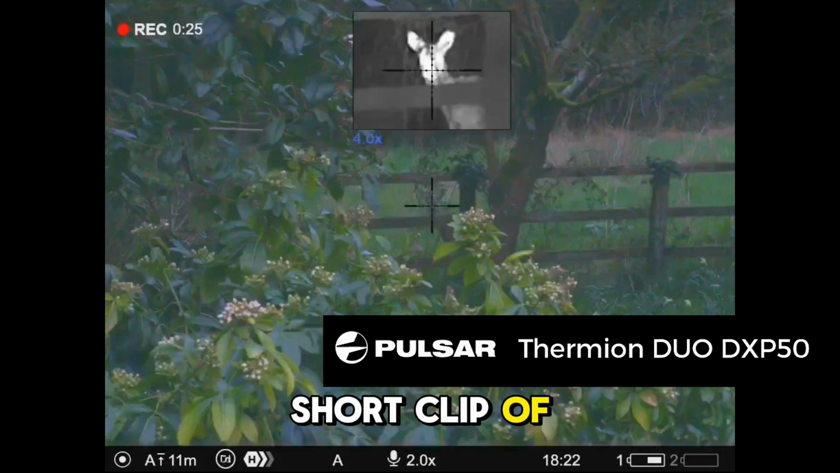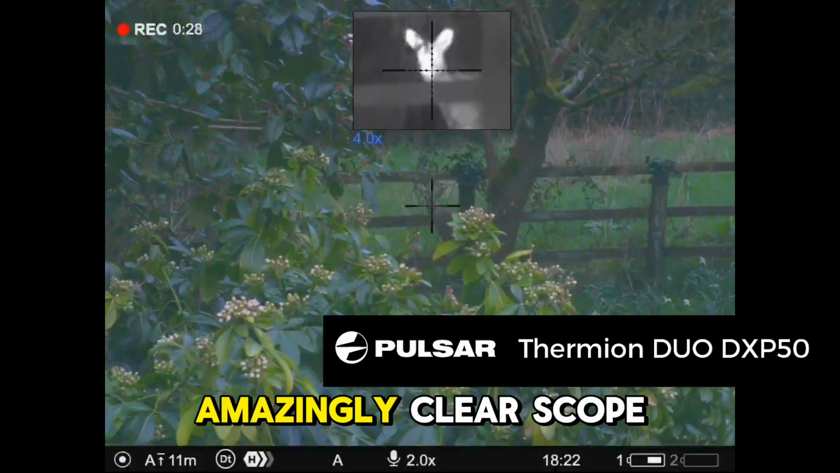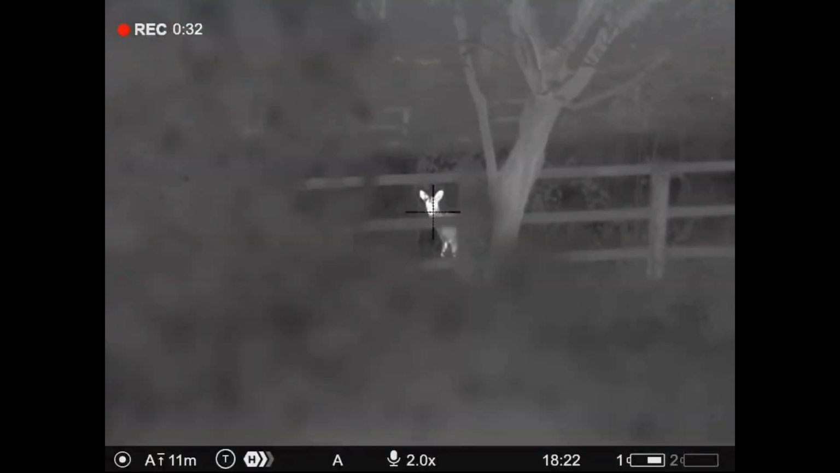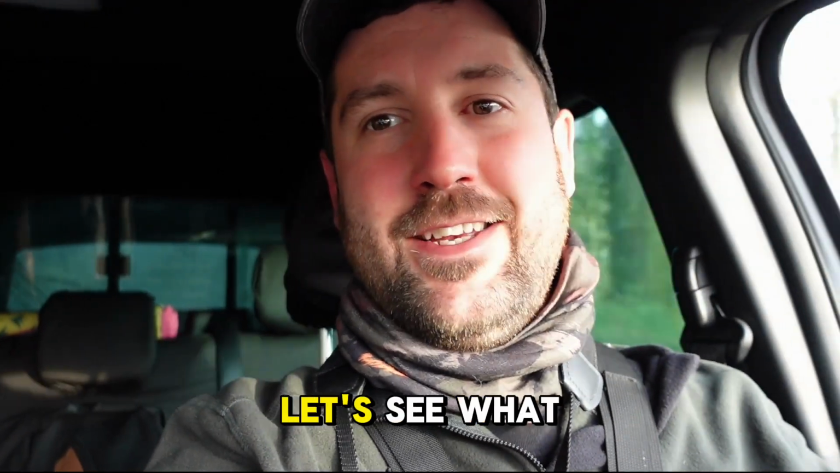Here's just a short clip of the Duo, which you can see is an amazingly clear scope. Absolutely fantastic bit of kit. All the gear, some ideas, let's see what we can do. Come back to you in a bit.